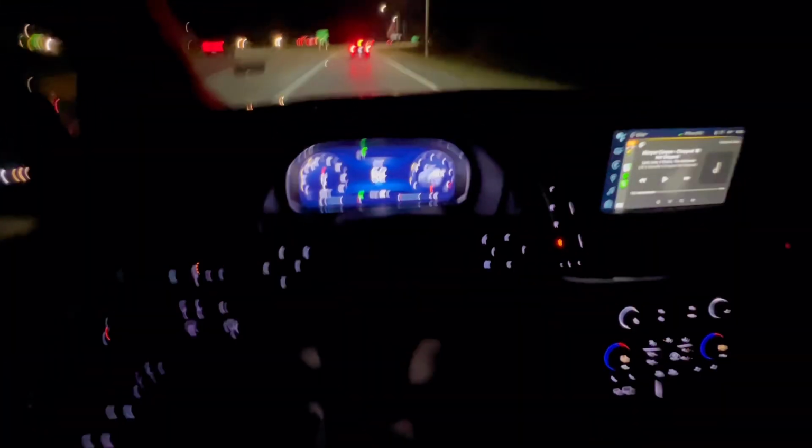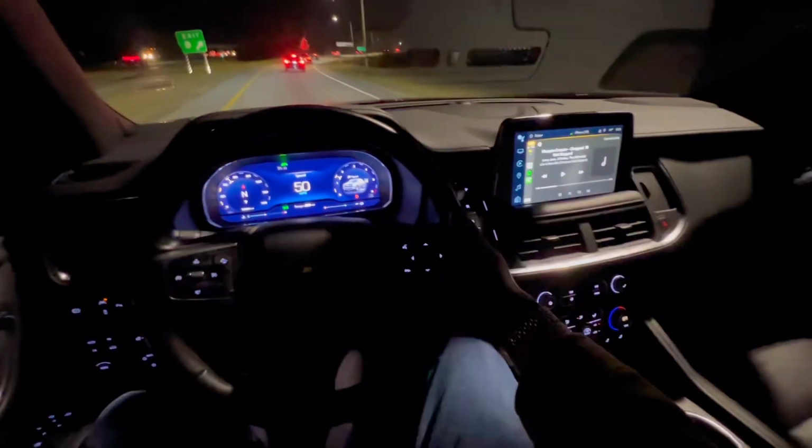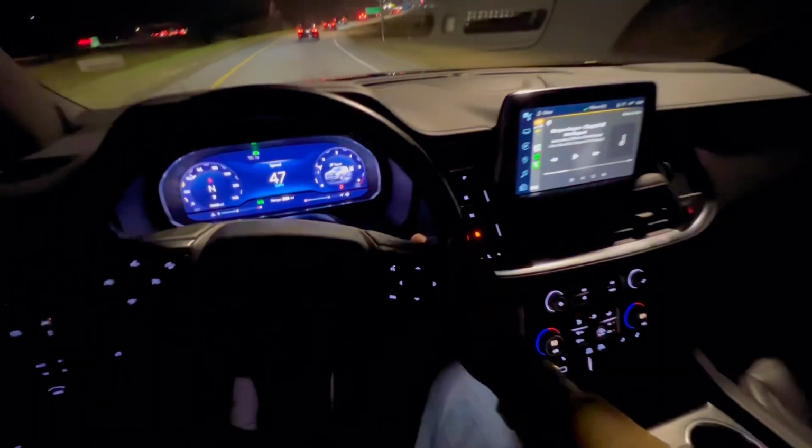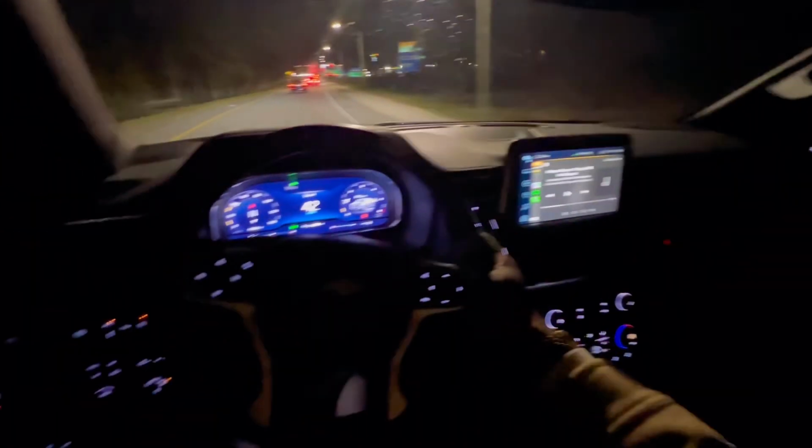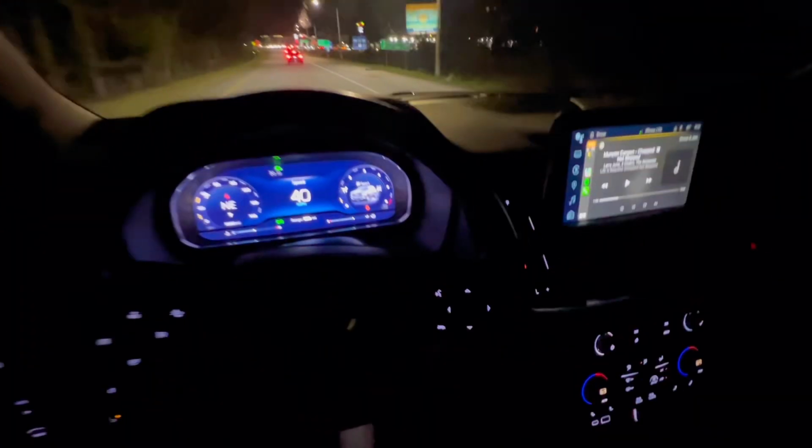Anyway, guys, the volume is pretty loud. You can turn the volume up and down on this left side of the wheel, and then you could change the station on the back side, which is pretty cool.